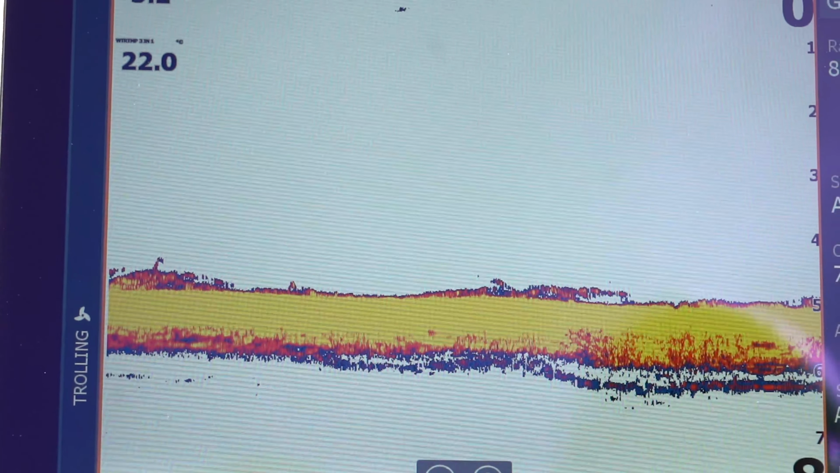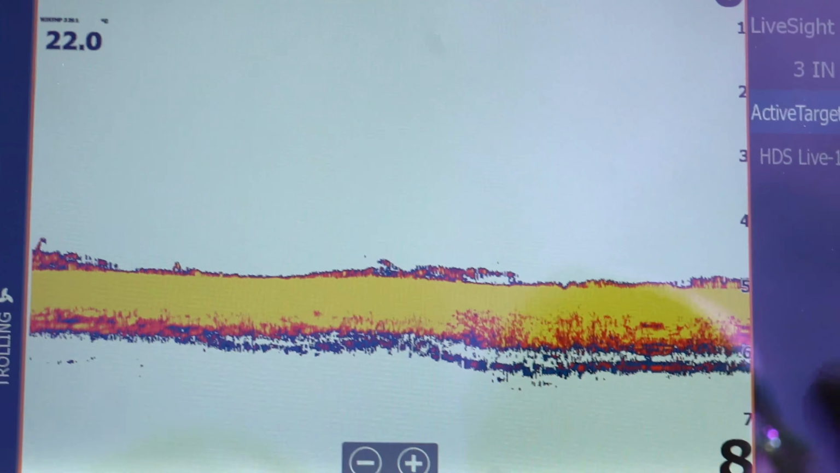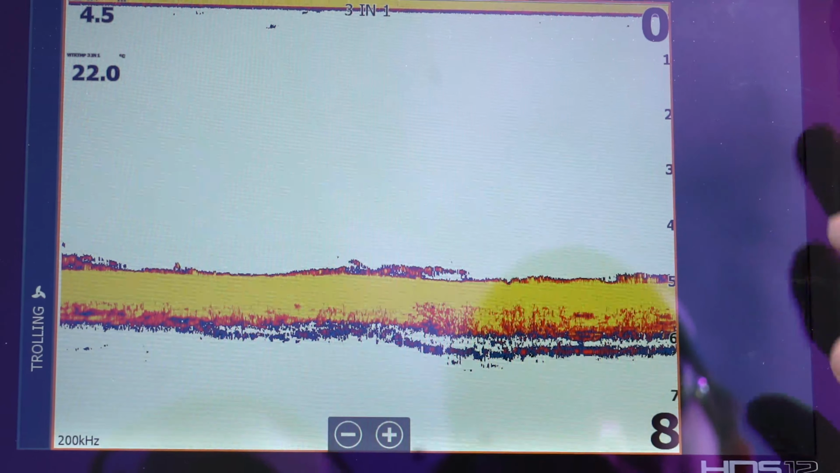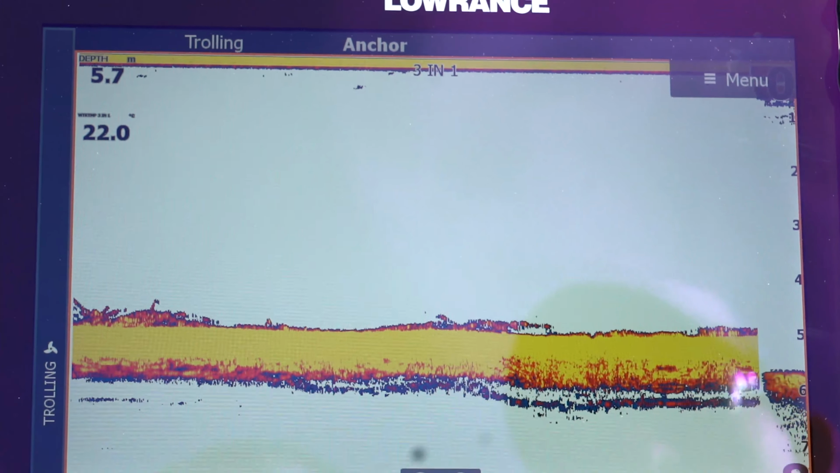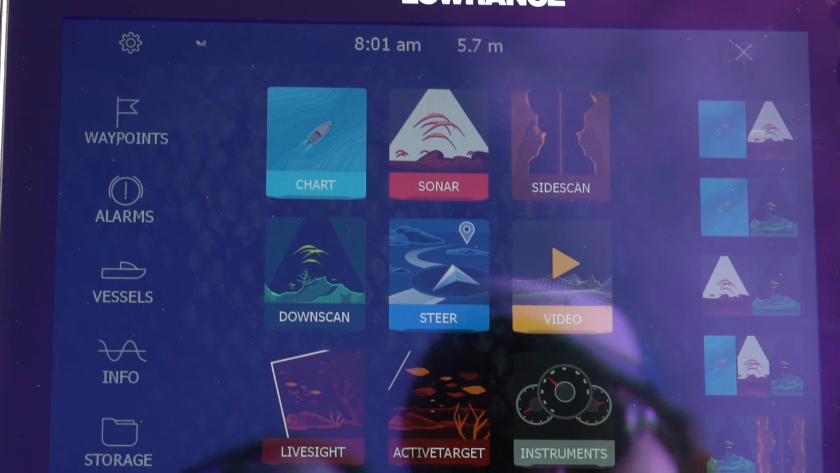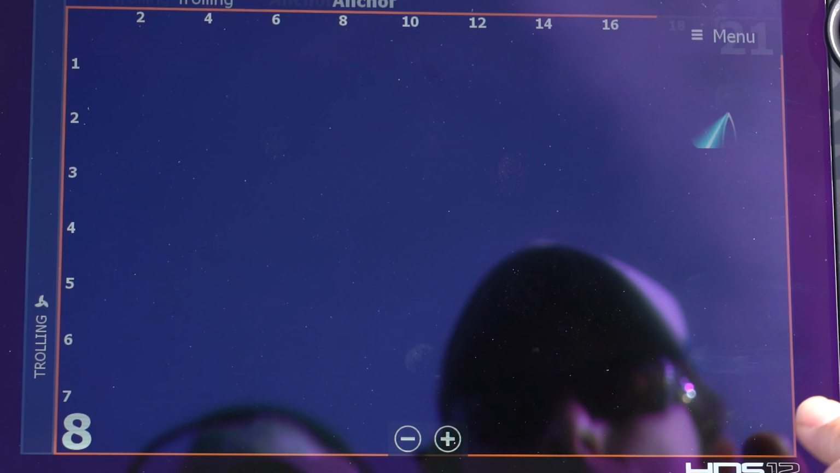So what I'll do now is I will just change my source to my 3-in-1 transducer. So this will be pinging off my 3-in-1 transducer now, which you'll see the change. And we'll now pop back in settings here, and I've got my systems connected through an Ethernet cable, so I can bring up my active target back here as well.